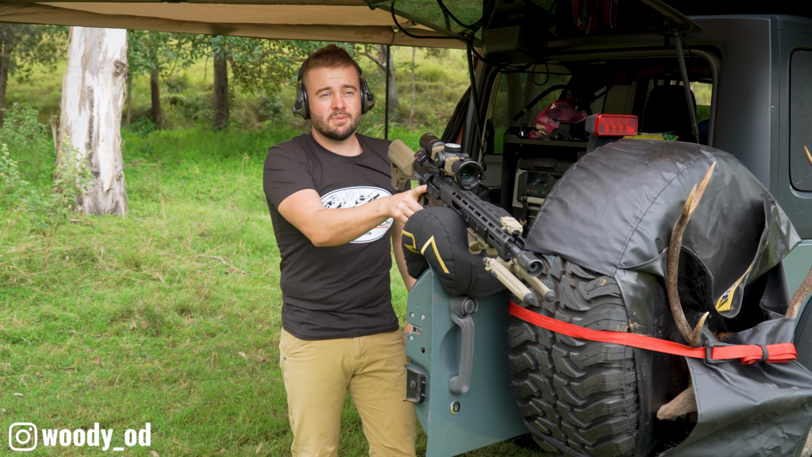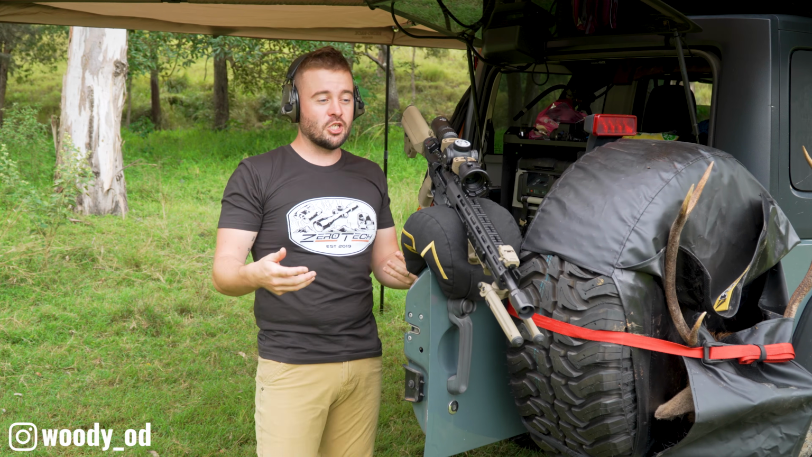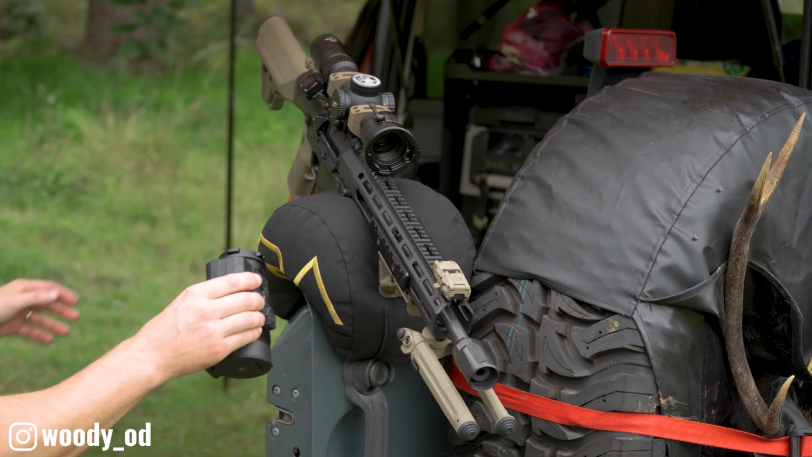Yep, smash that steel right in the middle. So now, in theory, I should be able to just clip on the thermal unit and fire again and I'll still be on. Let's give that a go now.